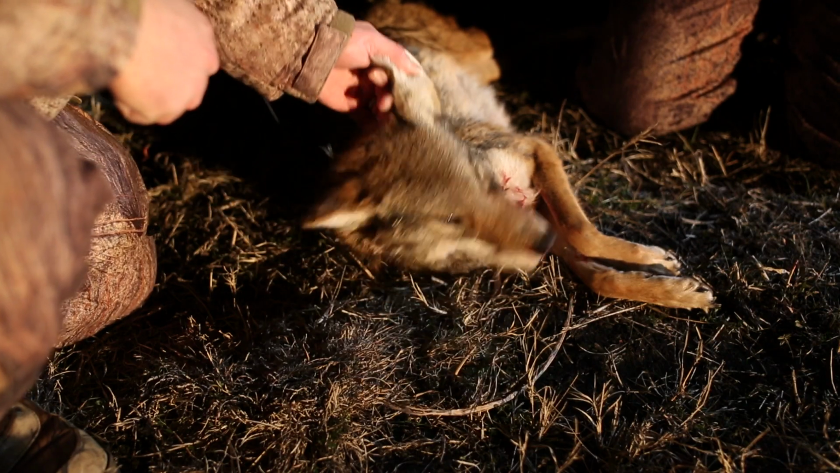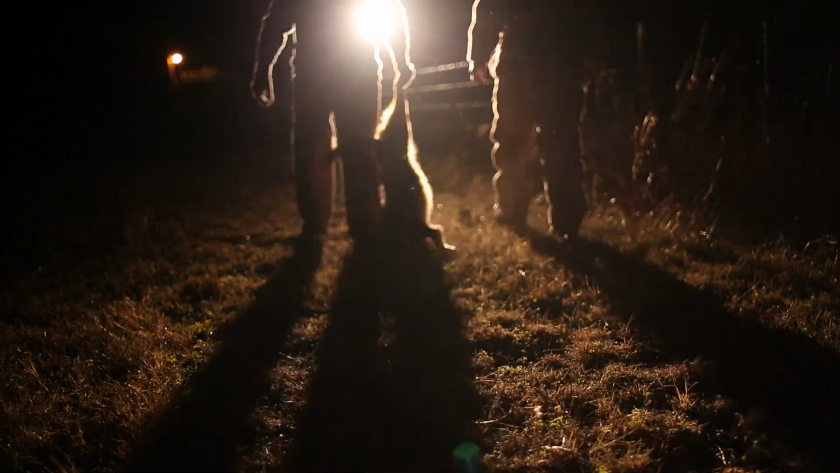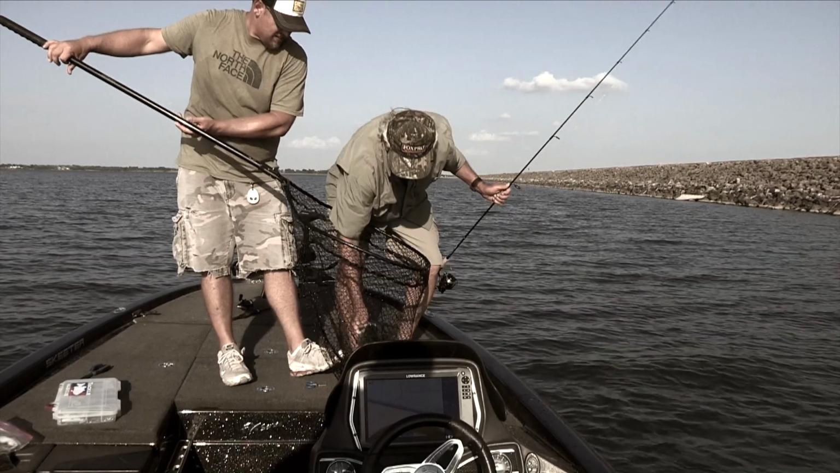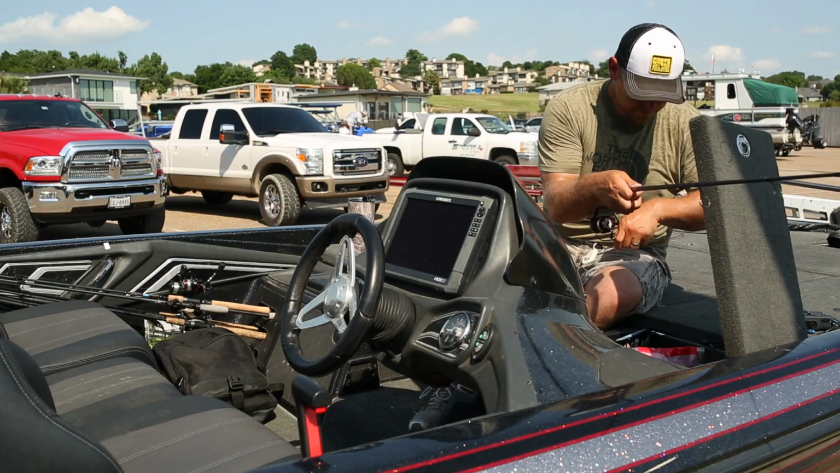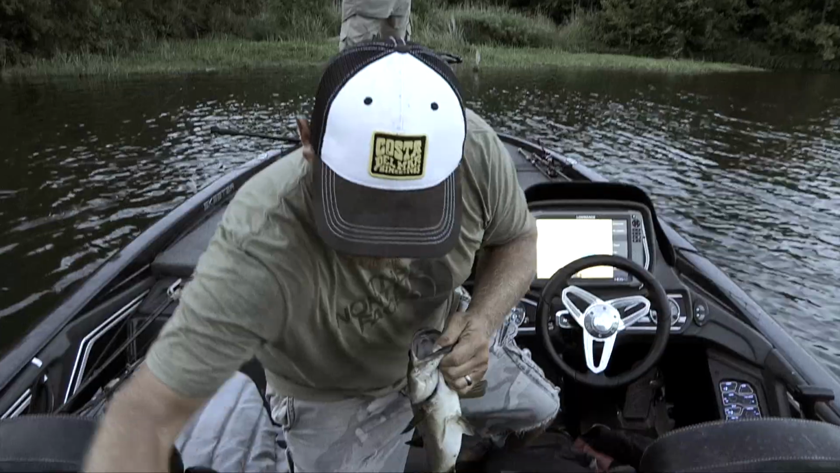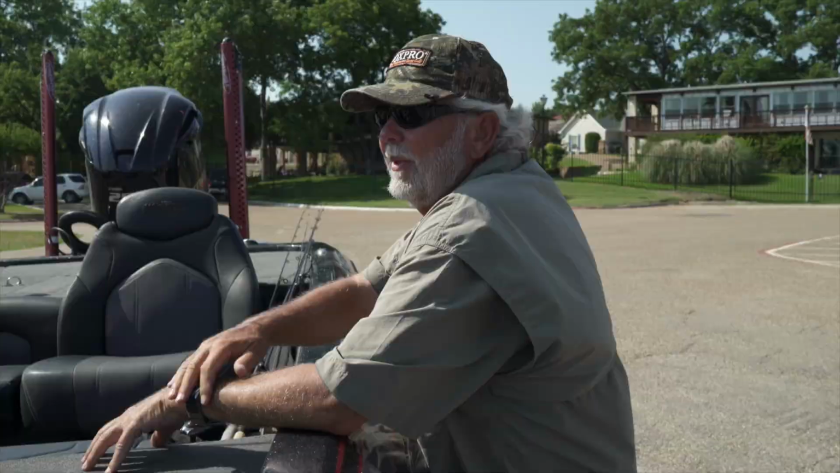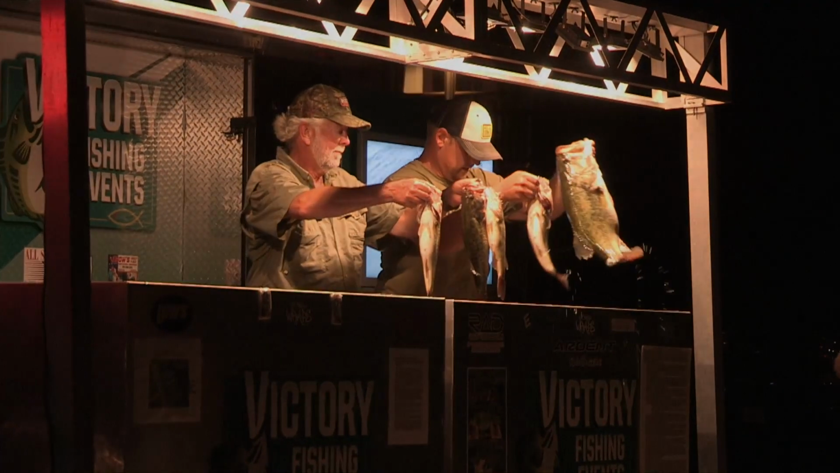If you know what they're gonna do and where they're gonna do it, at that point, you know how to approach hunting and fishing, both. Patterns, you catch a bass on a stump that's on the secondary point, kill a coyote that's in a mesquite flat early in the morning, hit them places. You don't want to give up. You gotta be where the bass are, you gotta hunt where the coyotes are. Oh yeah, that's the one.